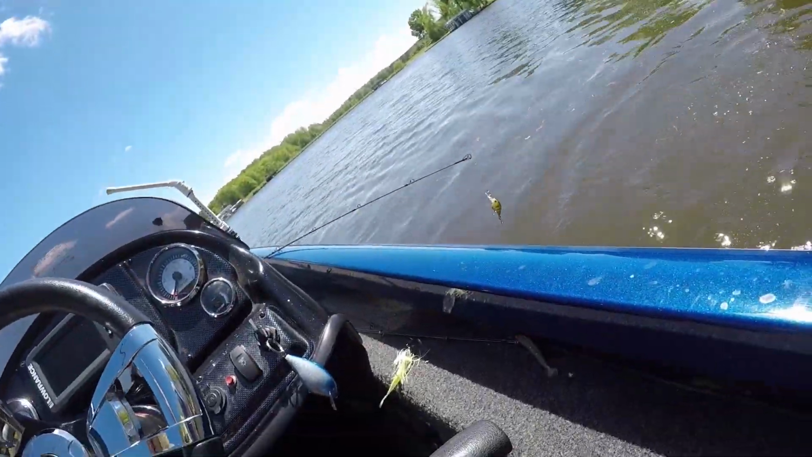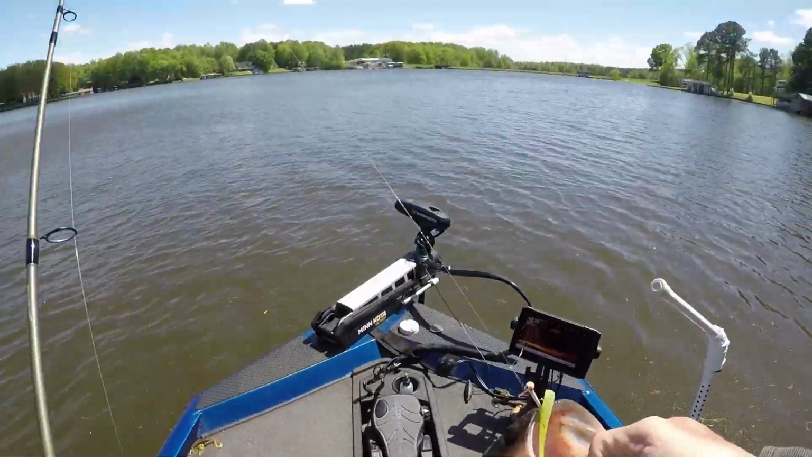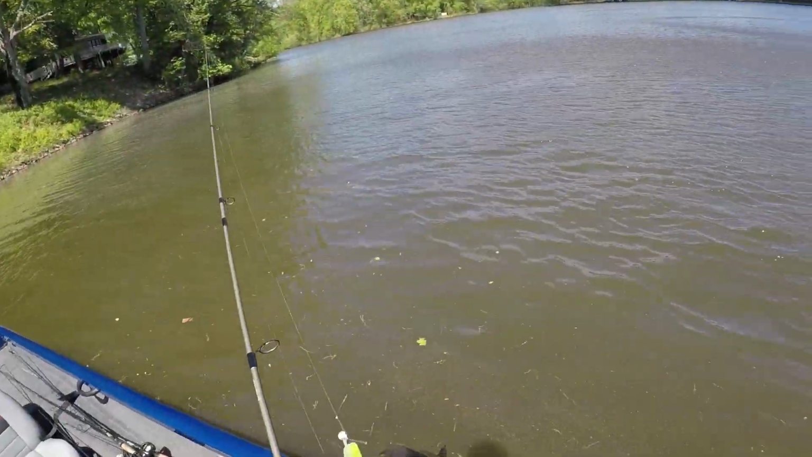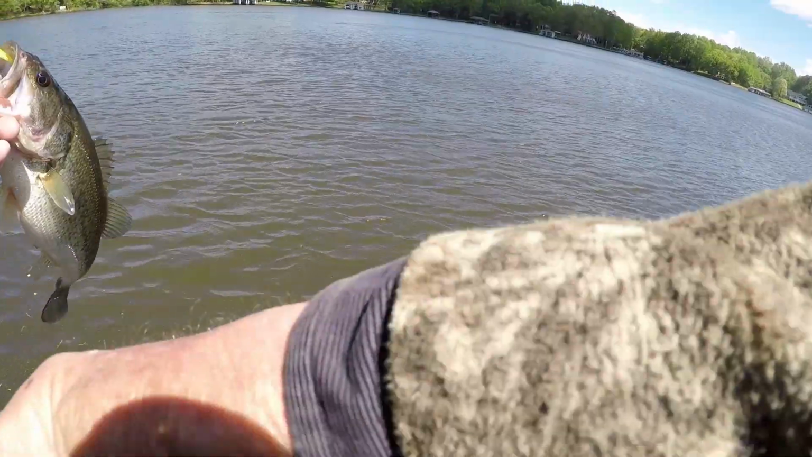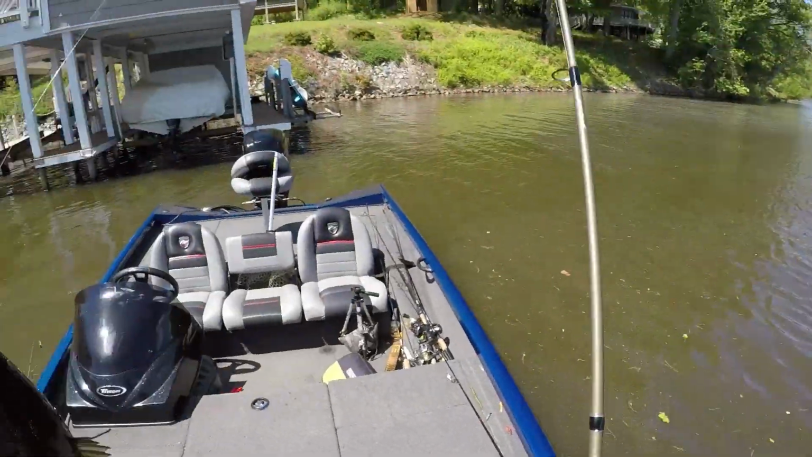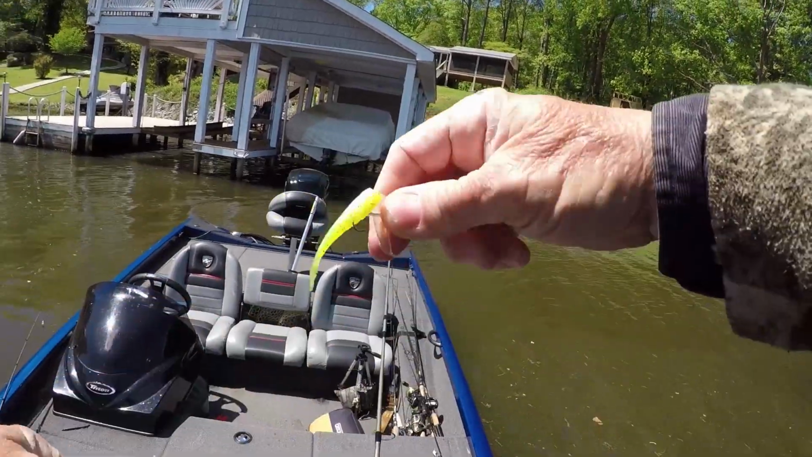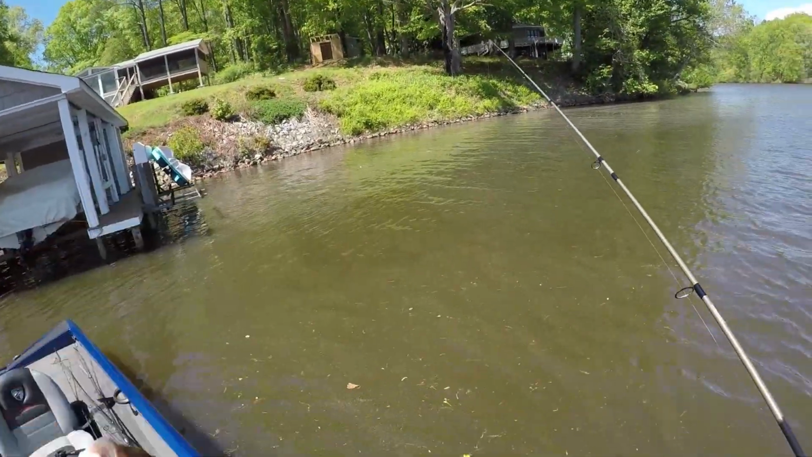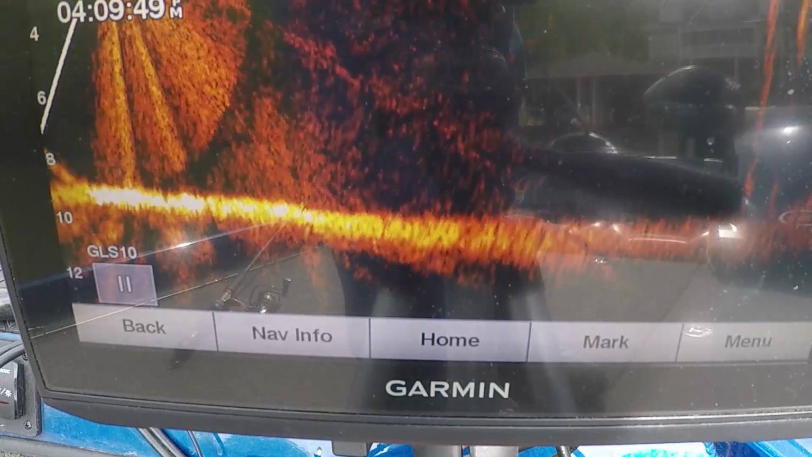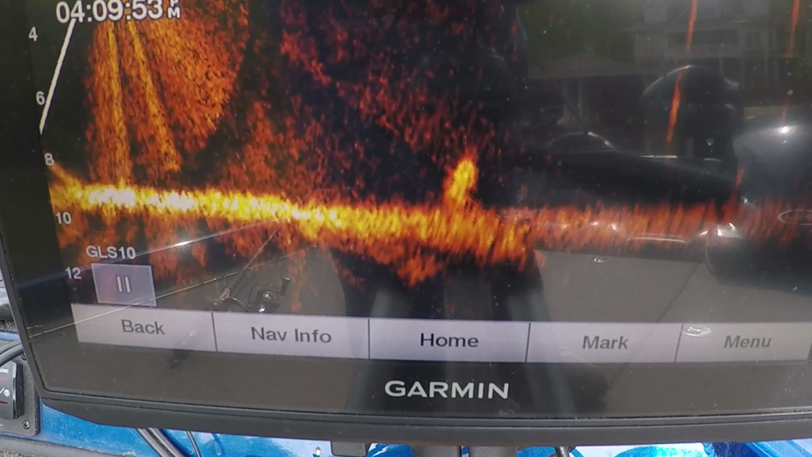Things you catch on a crappie bait. I see some crappie up under the dock. The wind's awful, guys. Apologize for it. So I stopped and threw my power bait shad. He's a fat thing, nice and fat. Big old fish right there.